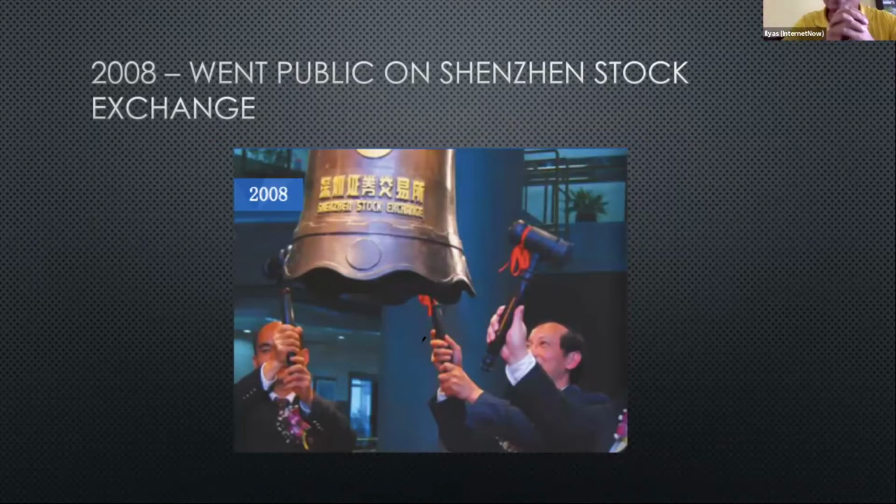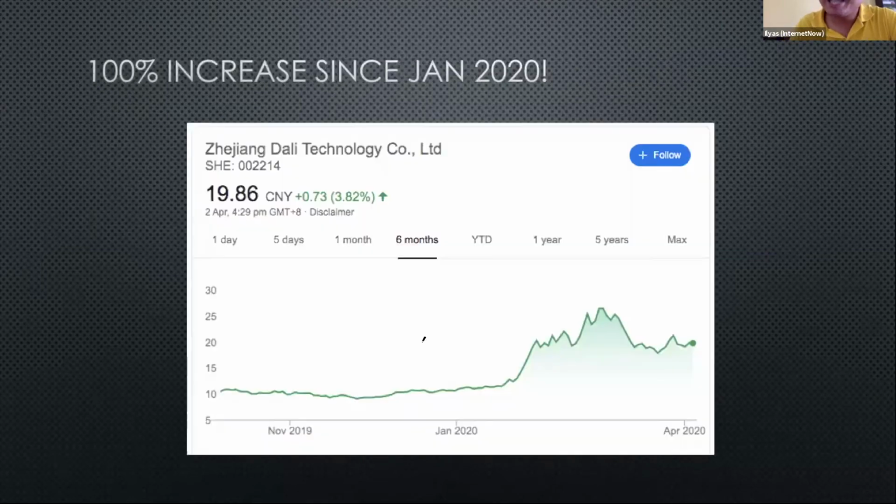And talking about stock price, if any of you went and bought their stock in January, you'll be laughing now because the stock price has doubled since January and early February. So I wish I knew that and bought their shares earlier.